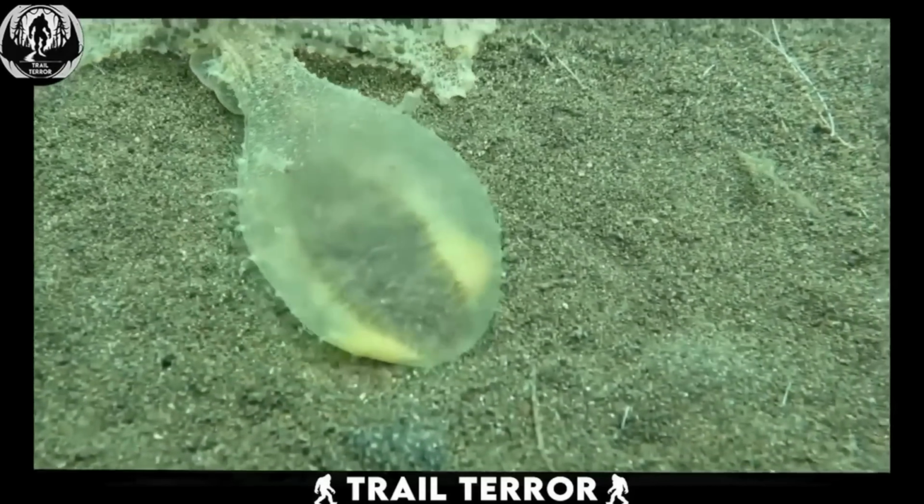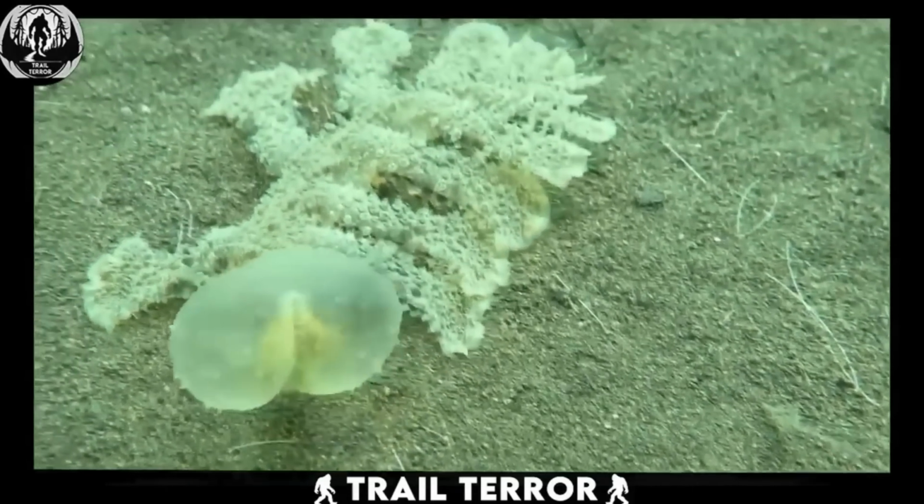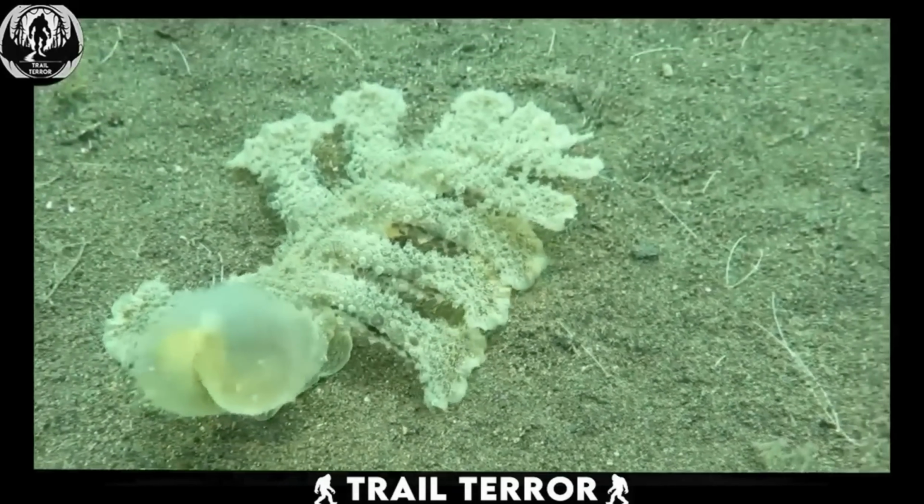While I'm no expert on this creature's origin or identity, one thing is clear: it's better off staying in the depths of the ocean instead of venturing onto our beaches.